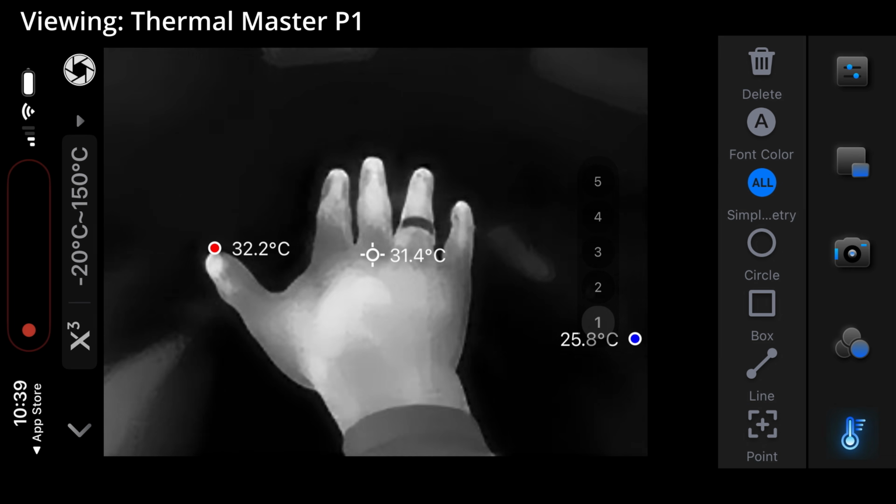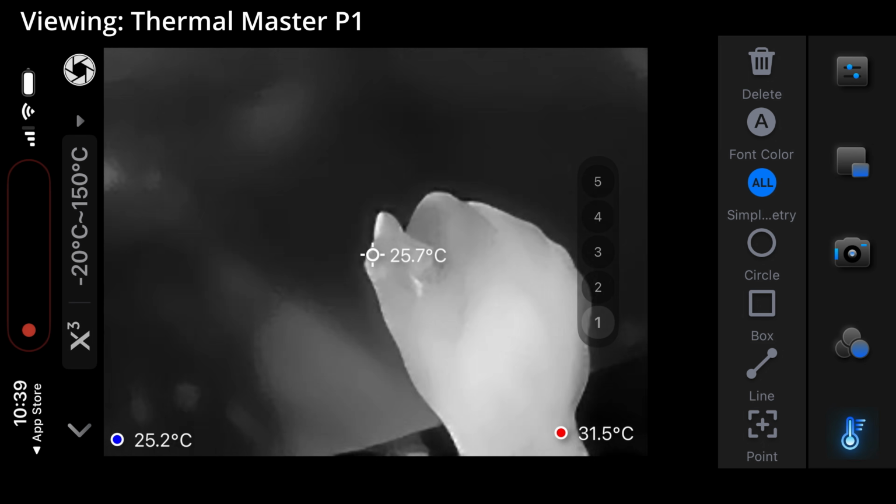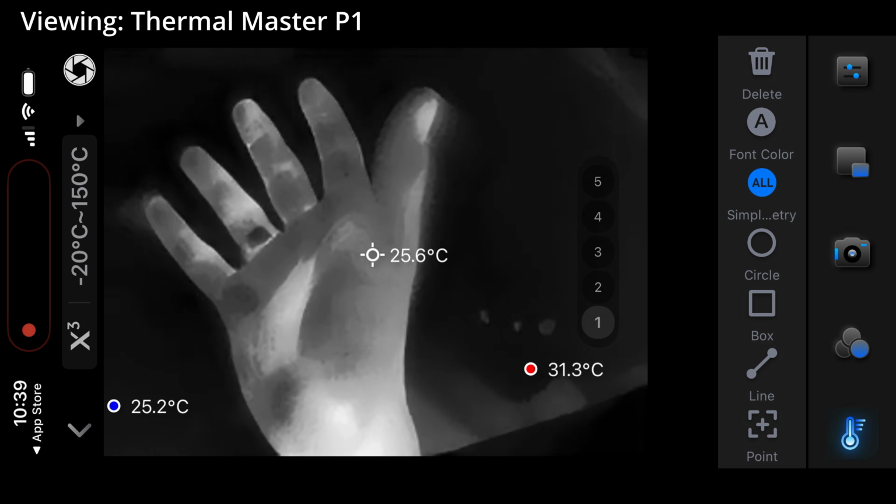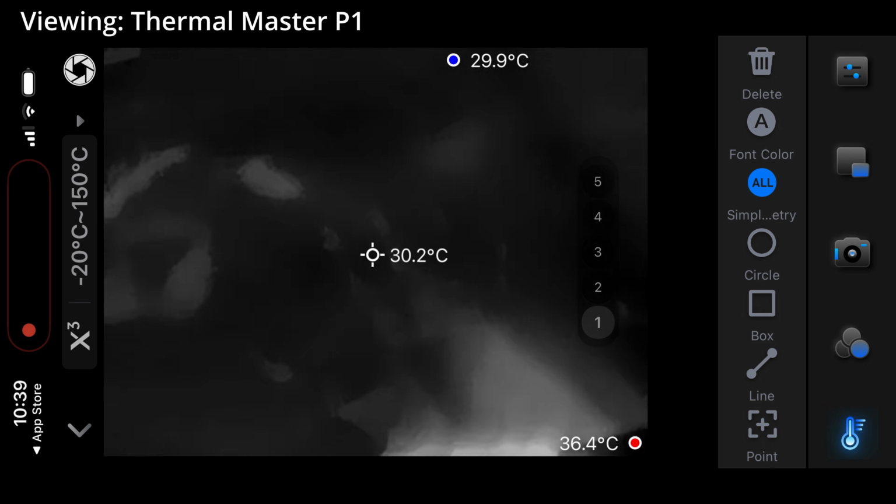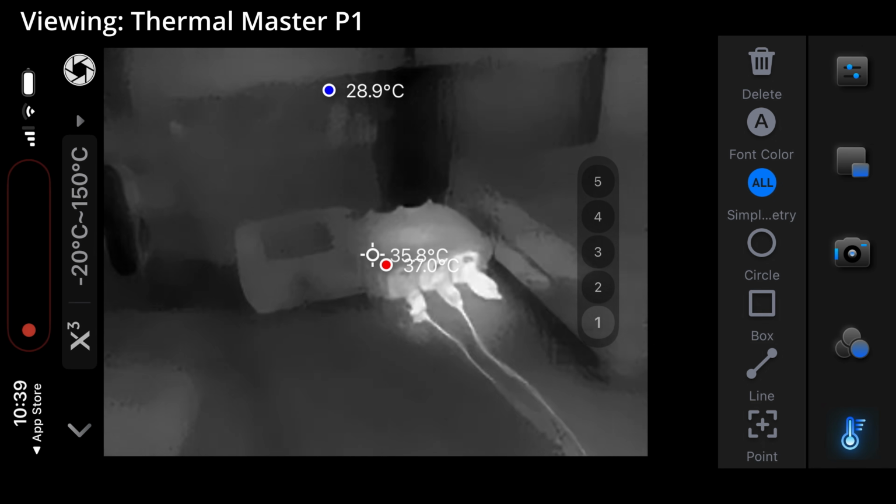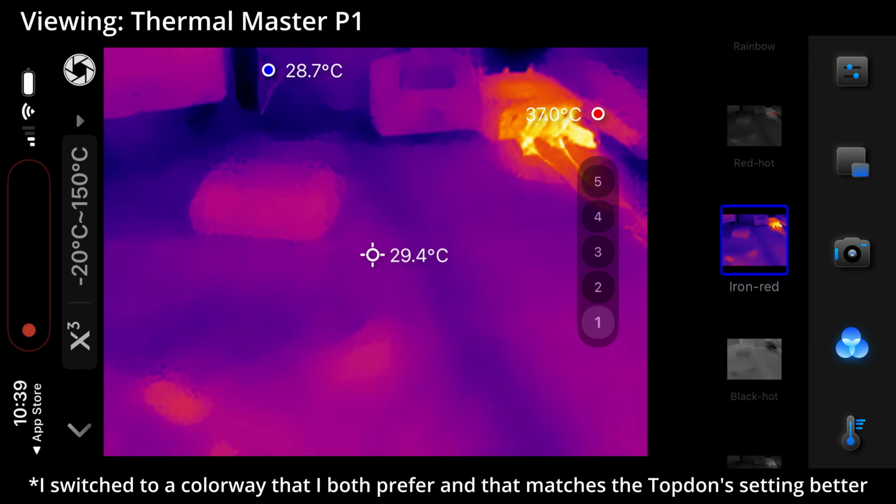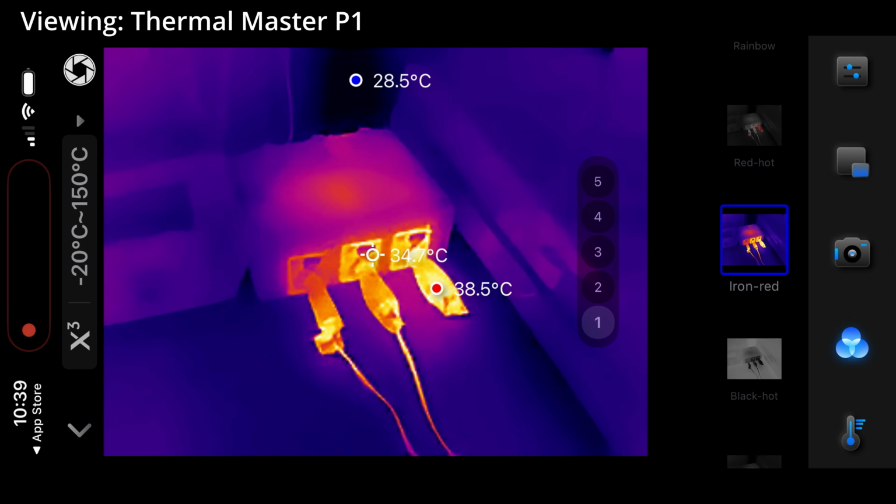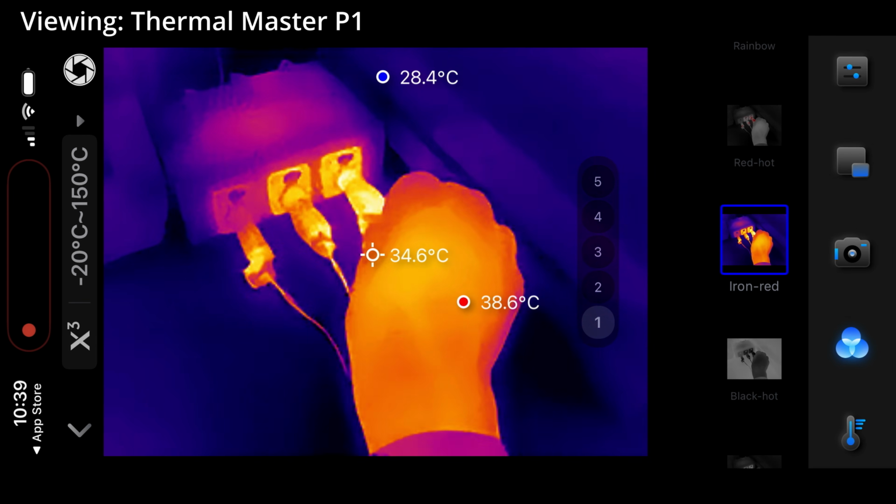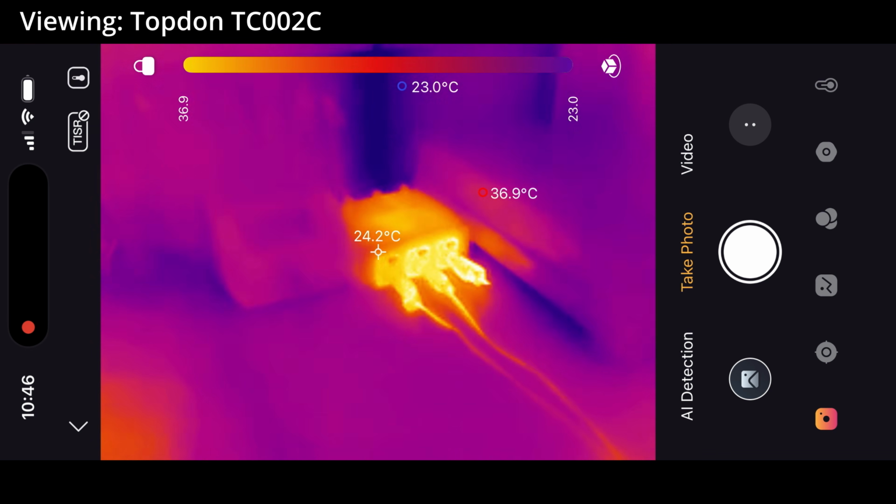Starting with the main subject of the video, the P1, I was pretty easily able to see the temperature of my hands in relation to my desk, how the heat from my hands soaked into the desk for a while after I removed my hand, and I could also see the hot spots on my DIY lighting controller for my filming lights. However, this camera was a noticeably lower resolution in comparison to the Topdon, and this is with the default upscaled resolution for the P1 enabled compared to the Topdon, where I'm using its native resolution instead of its upscaling mode.